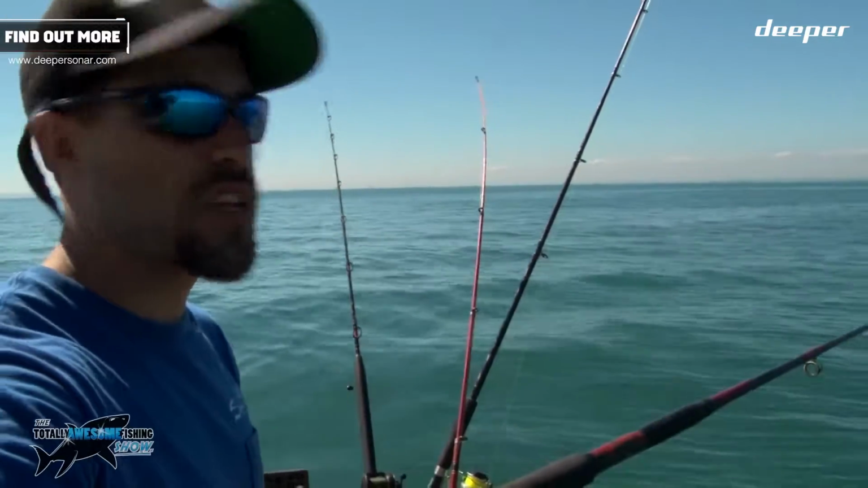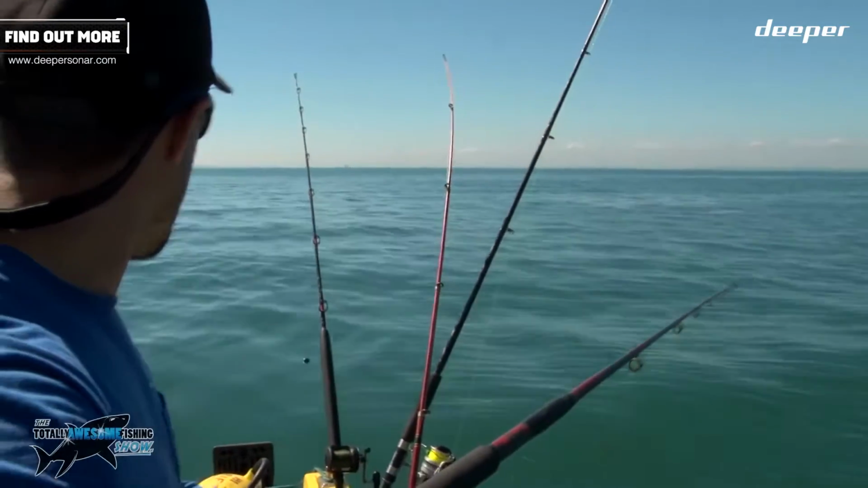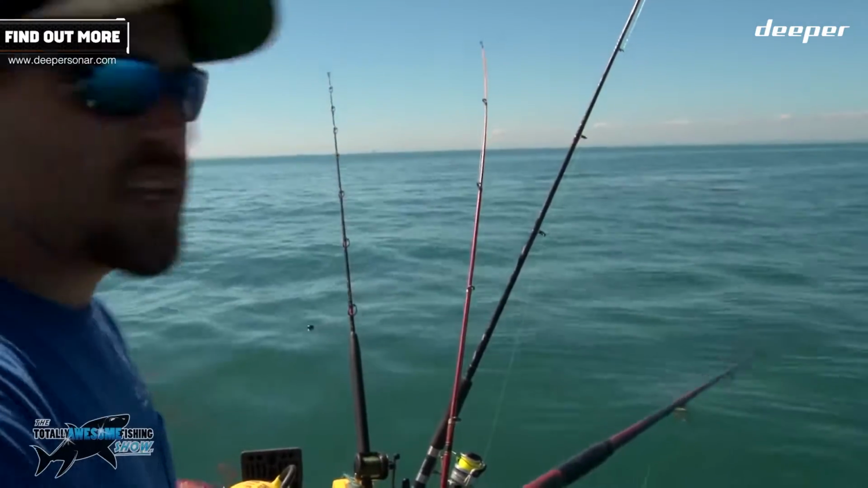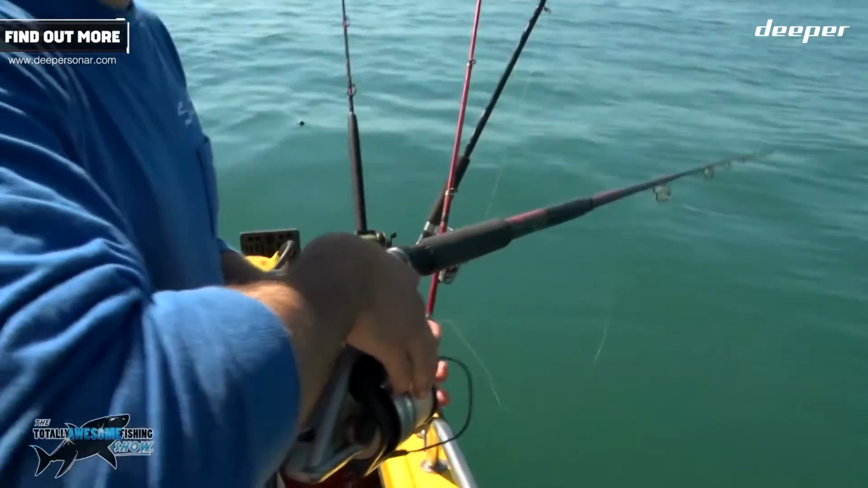Now the tide is starting to turn, so the boat's starting to swing a bit as well. But I'll leave it out, I'll trot it back probably about 15 yards, I'd say, 15, 20 yards. And we'll see what it is picking up. So the Deeper's about 20 metres now behind the boat. It's getting towards our baits.